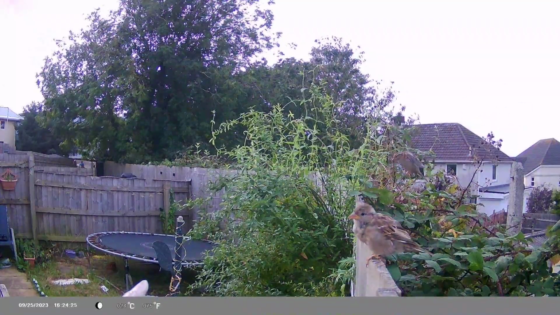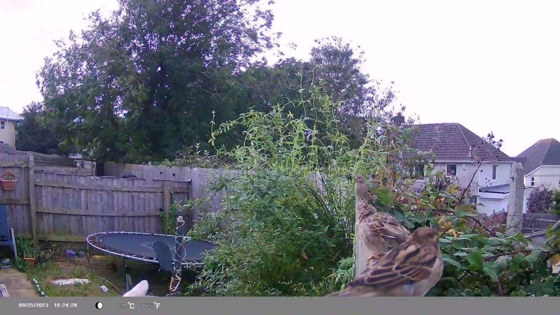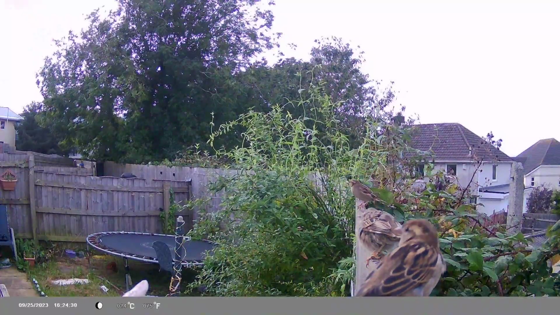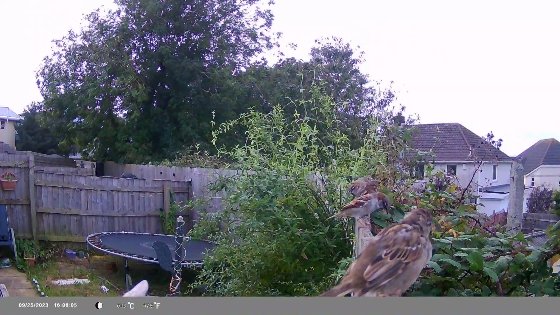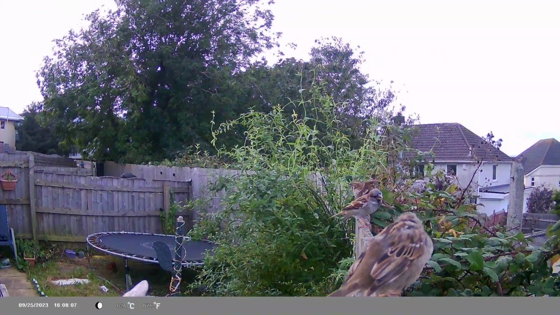And slowly but surely my fence starts to fill with sparrows. It really is satisfying knowing that birds are liking and trusting your garden enough to visit it long enough to stop, to gather some food and even get a drink.